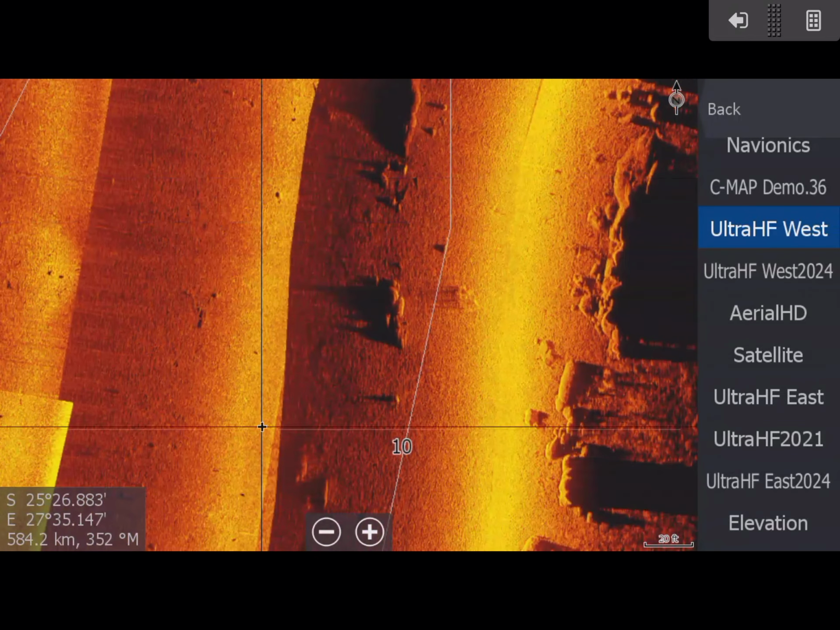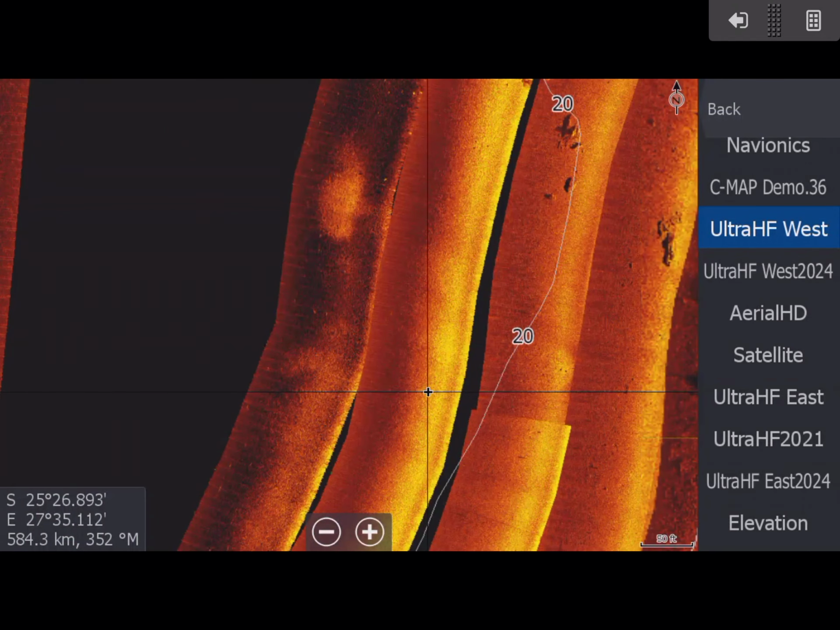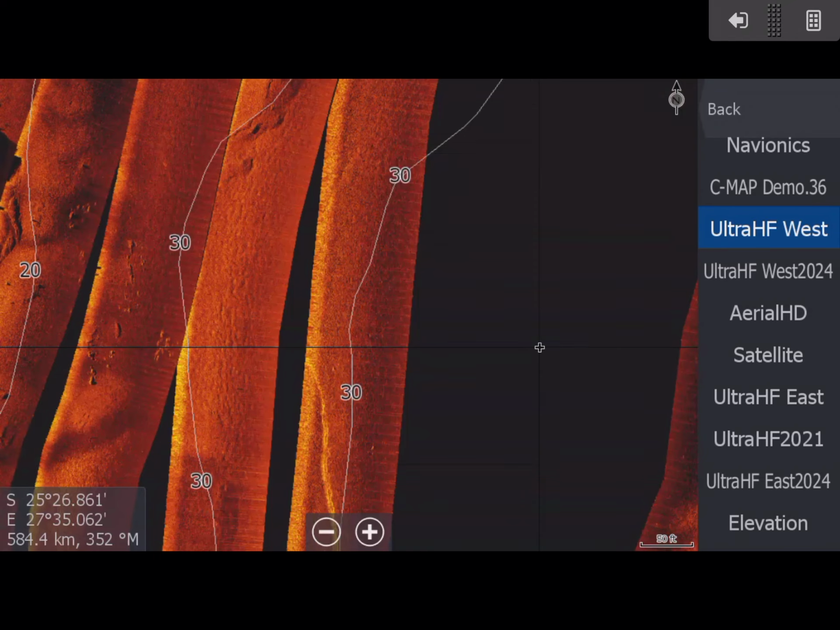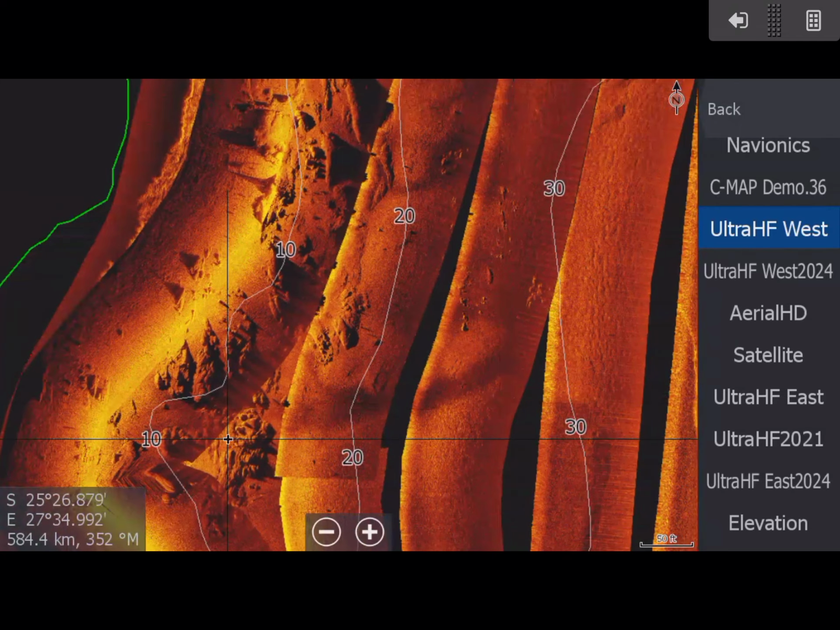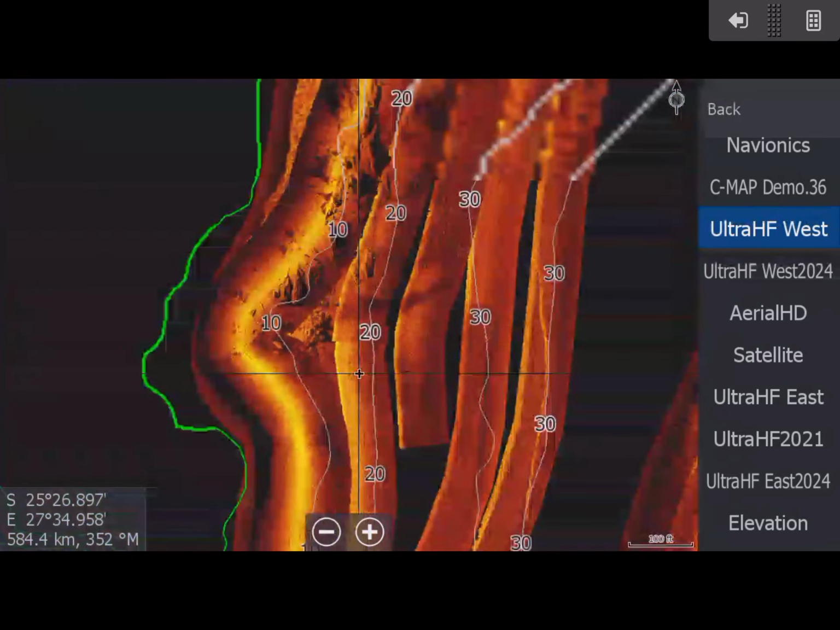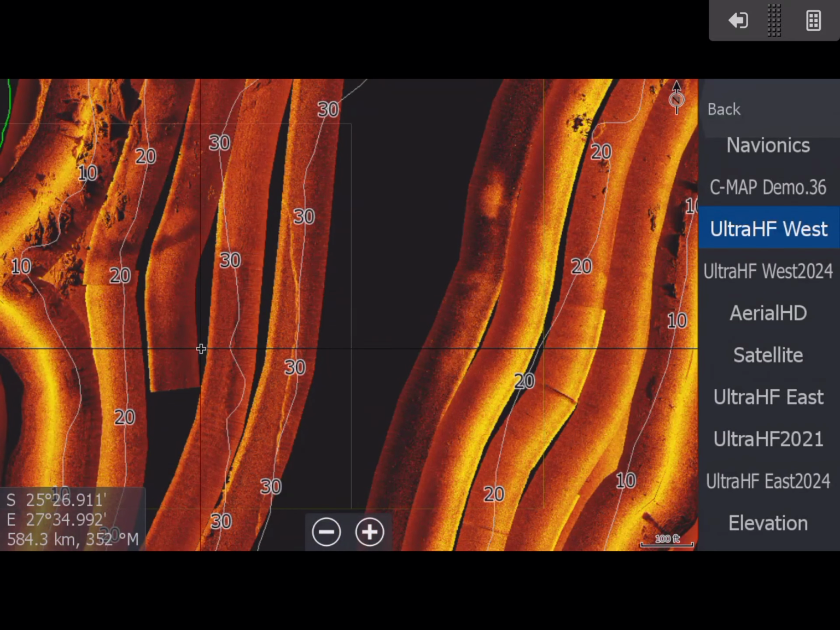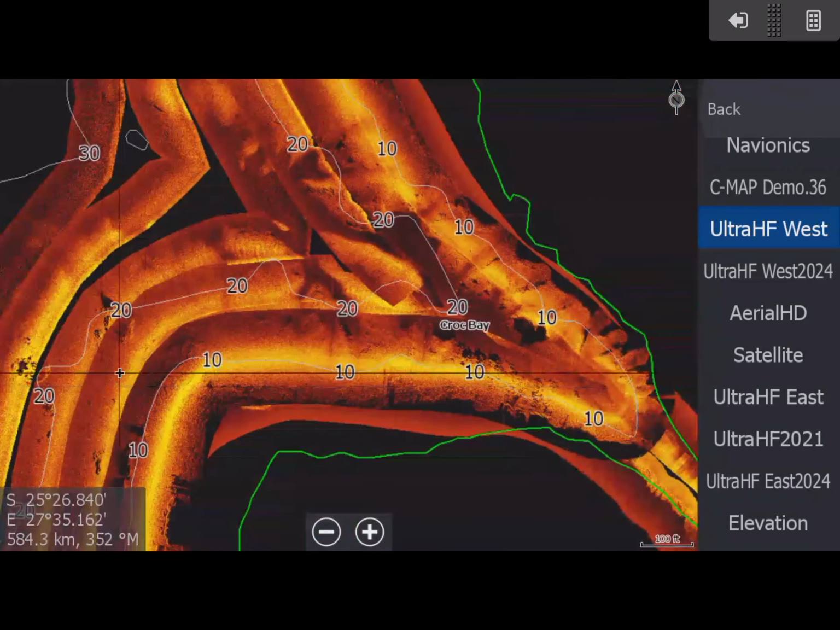As you can see, even when we go across the channel onto the other side, obviously there's just silt here in the middle. There's nothing going on there. Then it starts to get a bit rocky and whatnot up on the other side. You can see that type of detail there, which is nice. Obviously, it's not the beautiful new stuff with the Shadow Max and the Zero Nadir, but it is usable data.